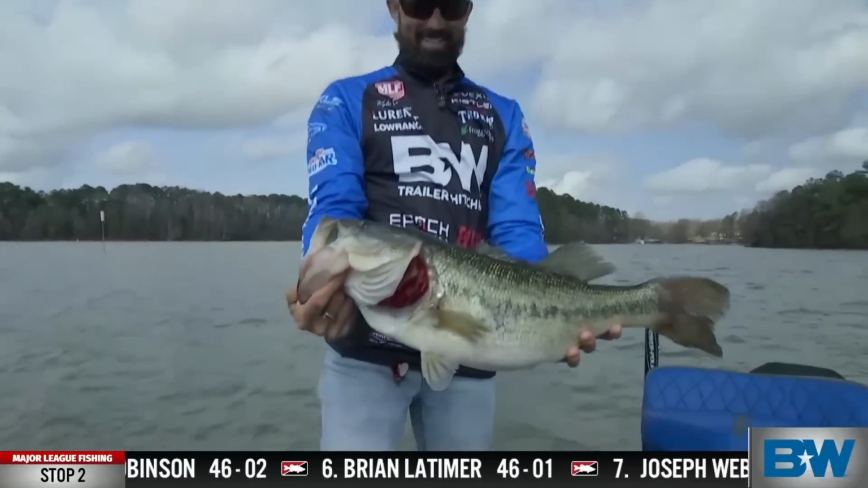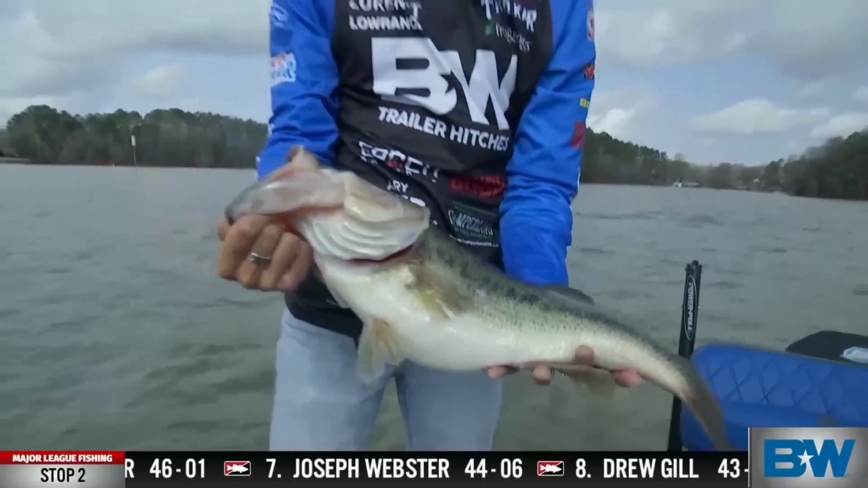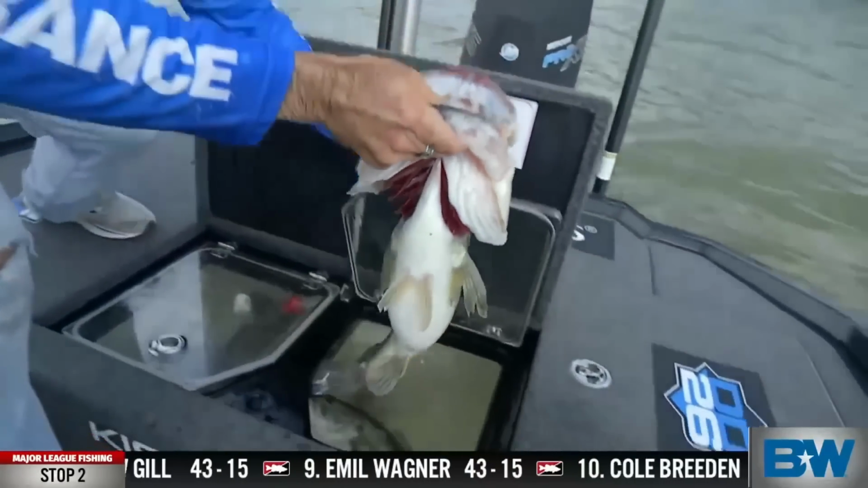6-pounder. That's a 6-pounder, guys. That looks bigger than 6. Over 6. Close to 6.5. So, anyway, guys, I'm going to put her back in there. Look at that. Just a head on that thing. Looks like a Florida bass almost.